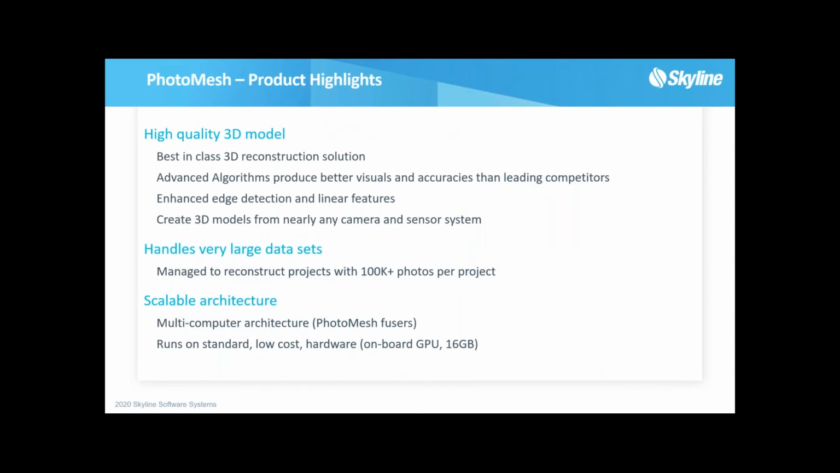And these models aren't just pretty pictures. These models can be measured, down to sub-inches. You can do a ton of analytics on them. Something we really specialize in is edge detection. So our models look very clean around the edges.